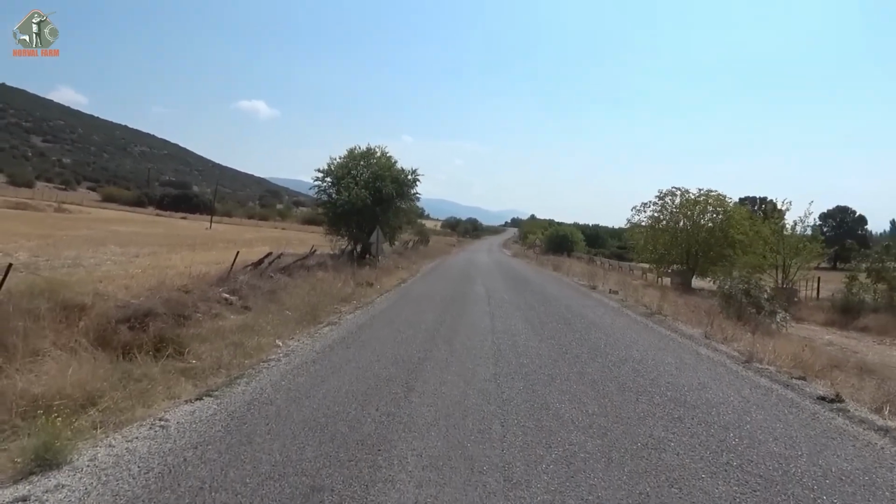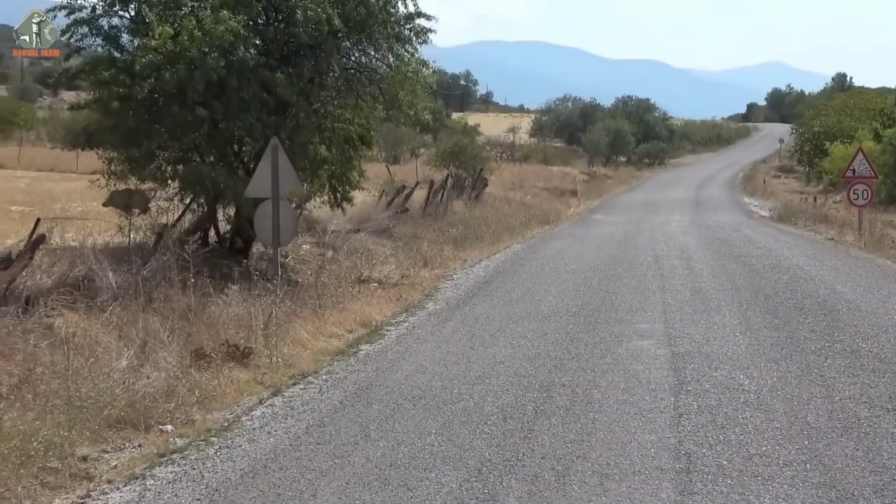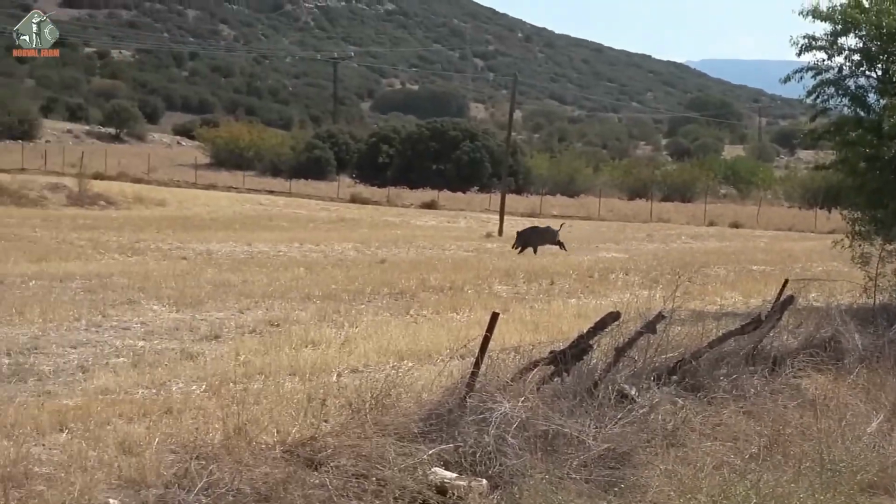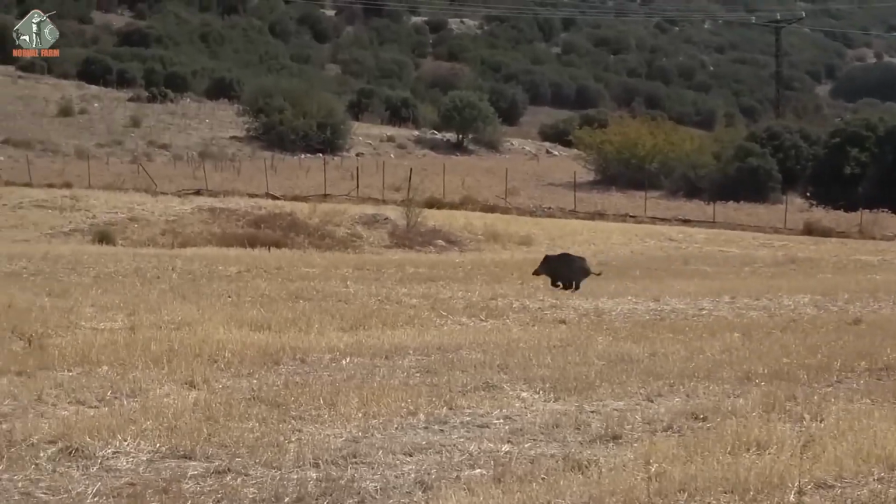Just moving on the road to the hunting spot, we discovered a rather large wild boar. It must have been here since early morning to feed. Heinz, with his vast experience, brought it down with an accurate shot.